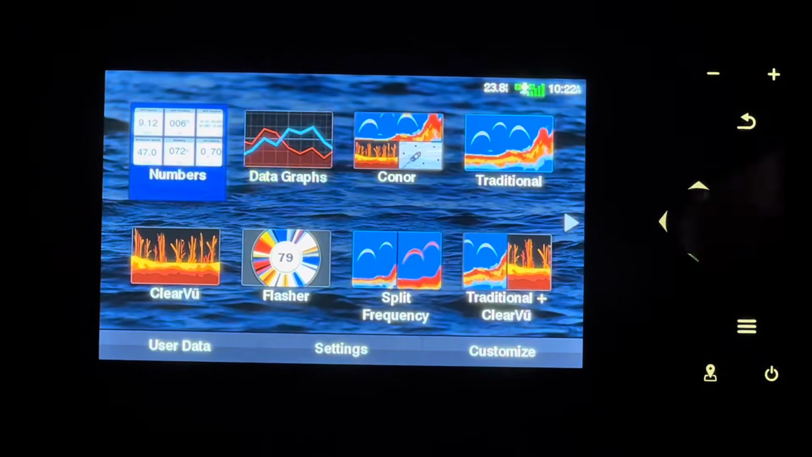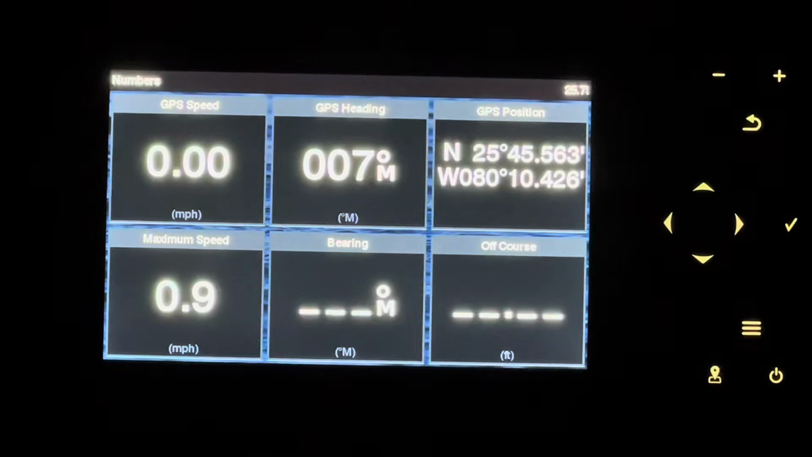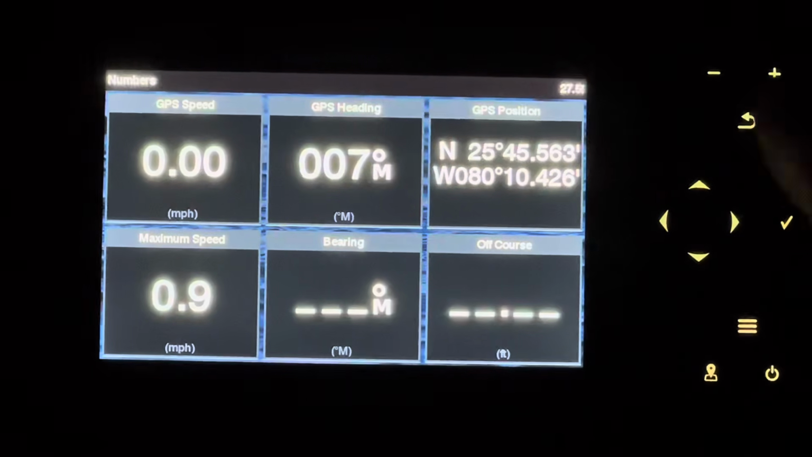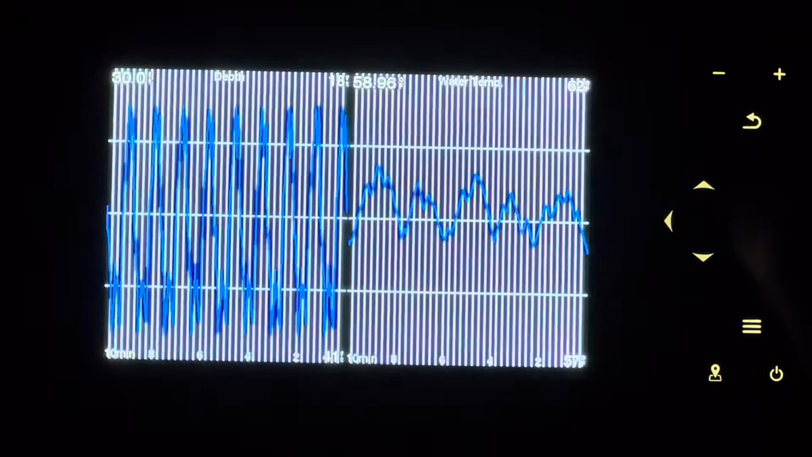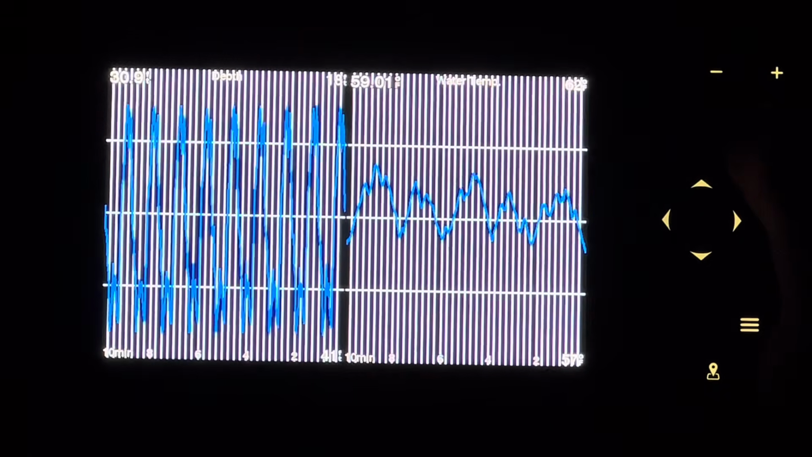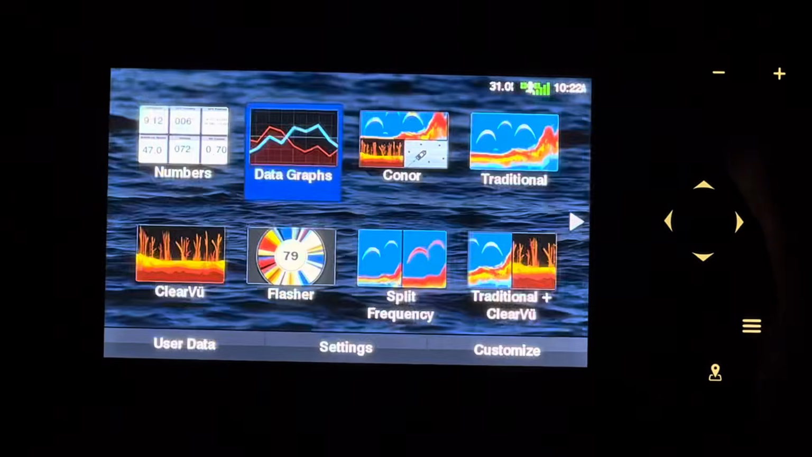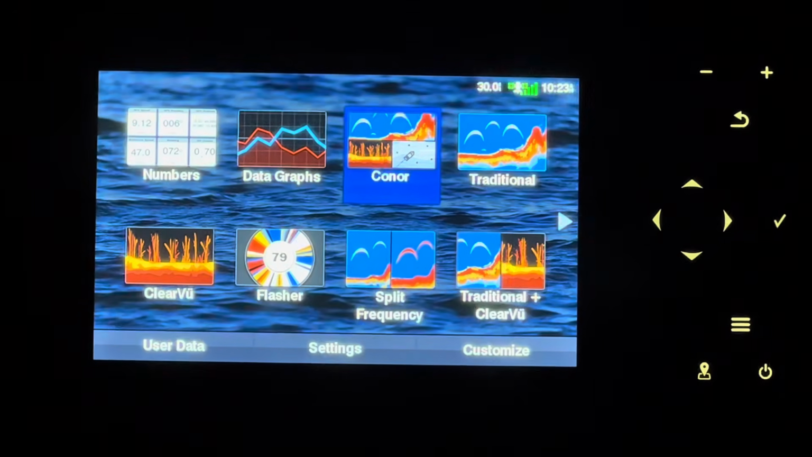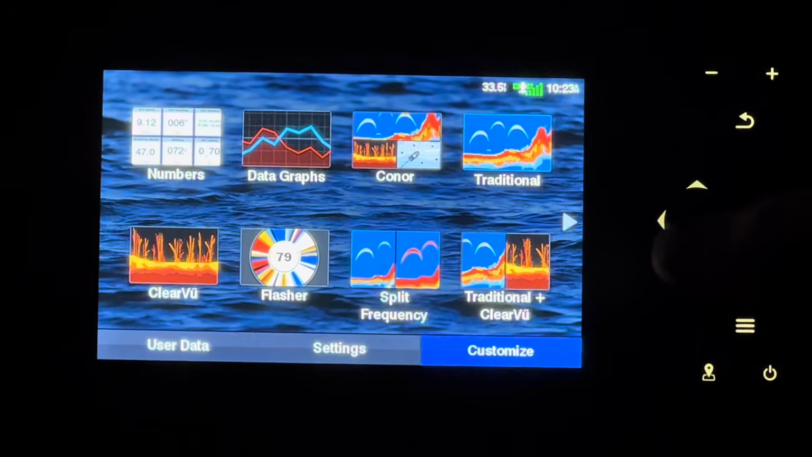One thing I do want to add, though, is this is only the 5 CV. The 7 SV, I believe, is $350, and this is $300. So it's probably going to be worth jumping up the $50 to get the 2-inch bigger screen. But that's a total preference thing. I just prefer the smaller one because it's a little bit easier.